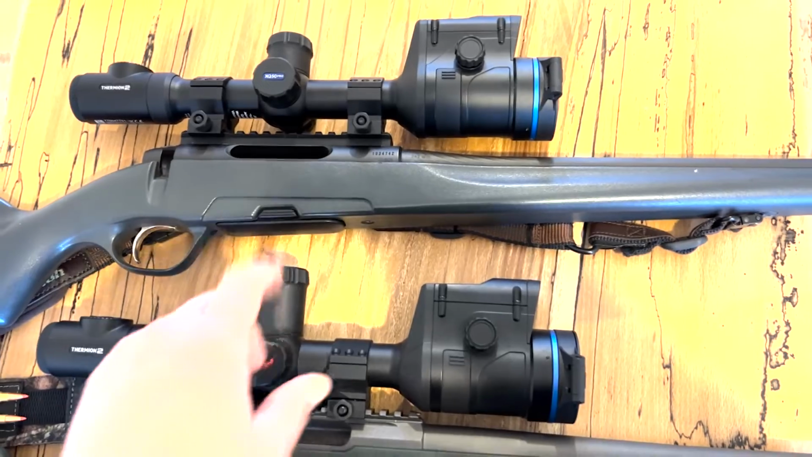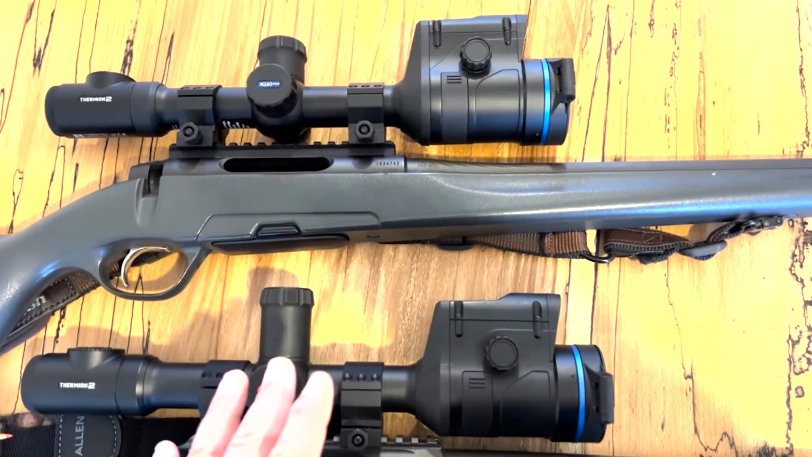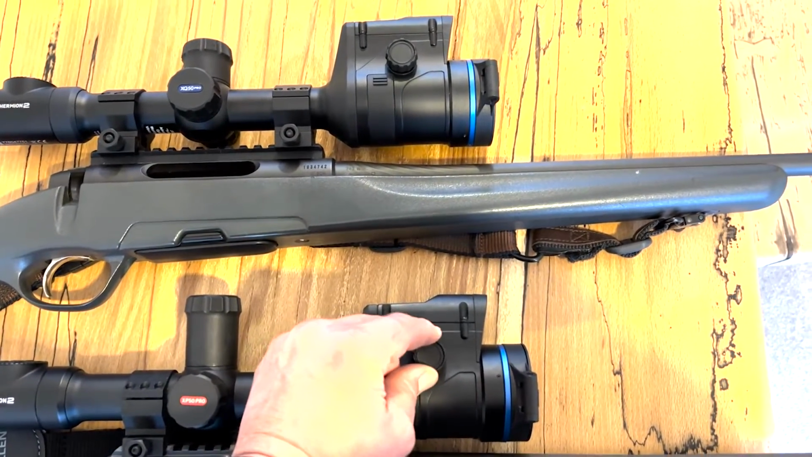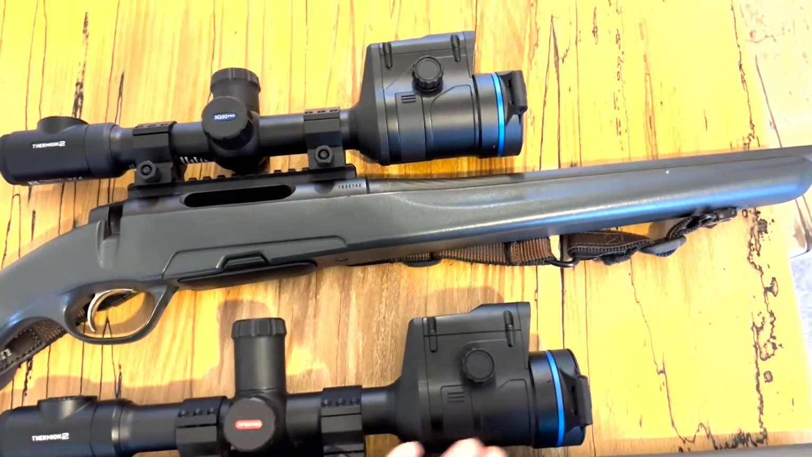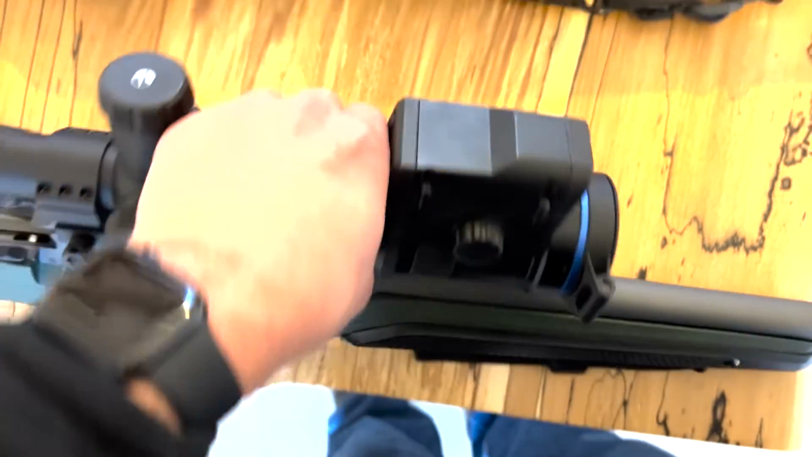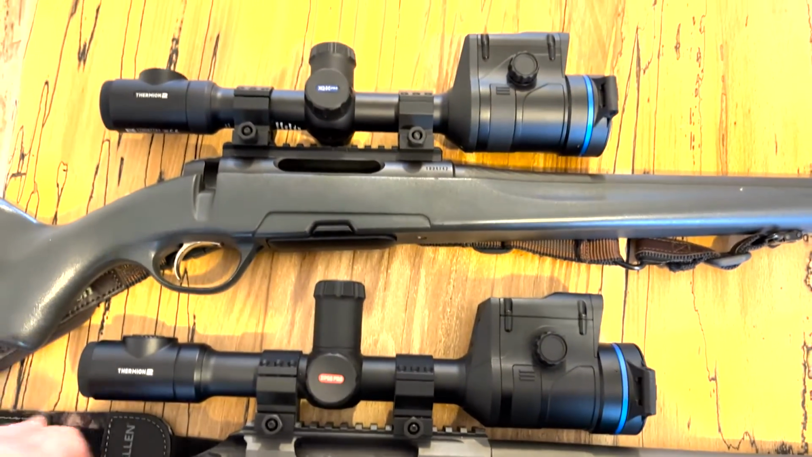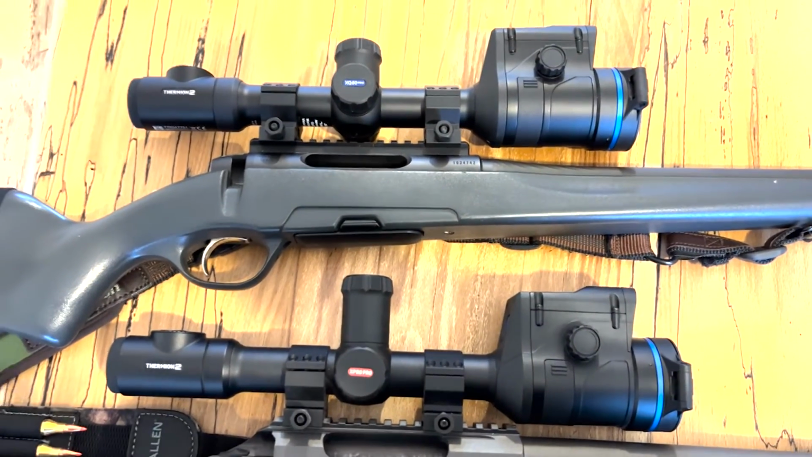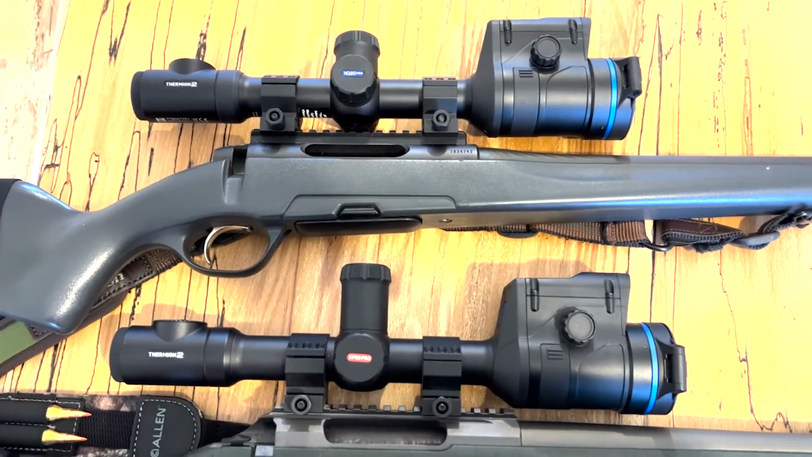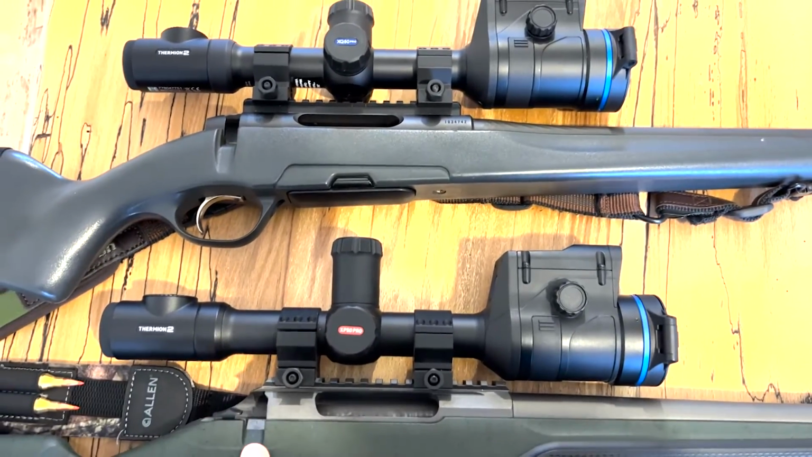Sorry, some of the features I really like in this range with the LRF is the focus adjustment here. It's a real small motion, creates a lot of effect on the visual plane, and it's left and right handed, as you can see, and that's really useful, especially if you've got quarry that's very in range. And you need to quickly adjust your focus and get onto it. That's been used several times recently, actually, and it's really good.